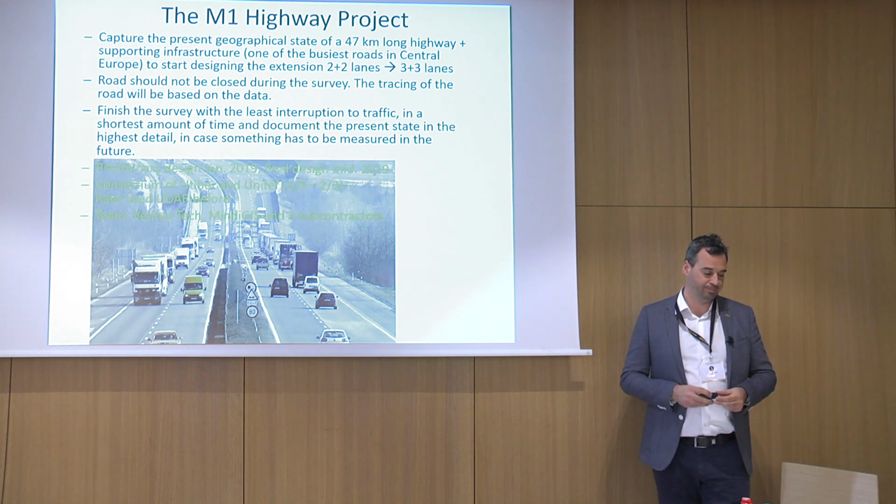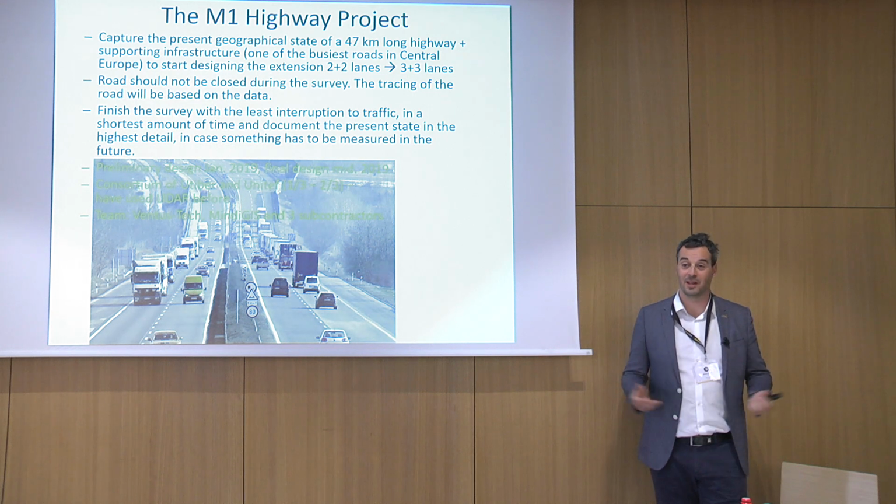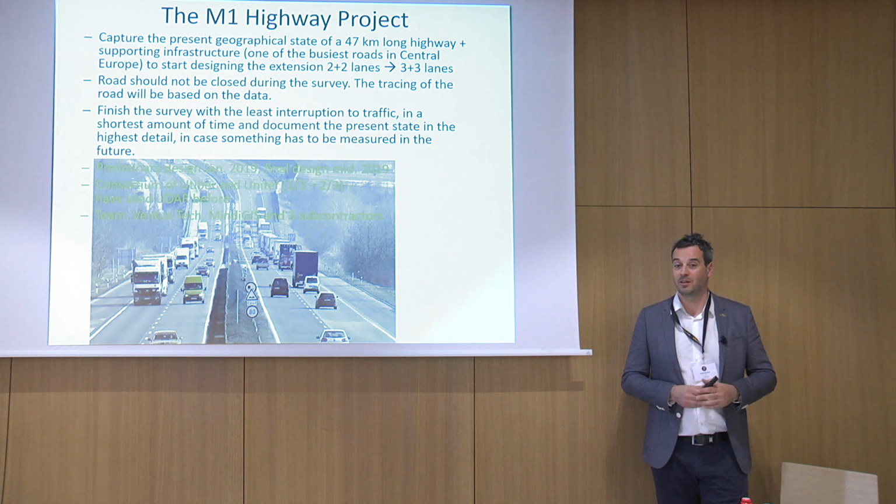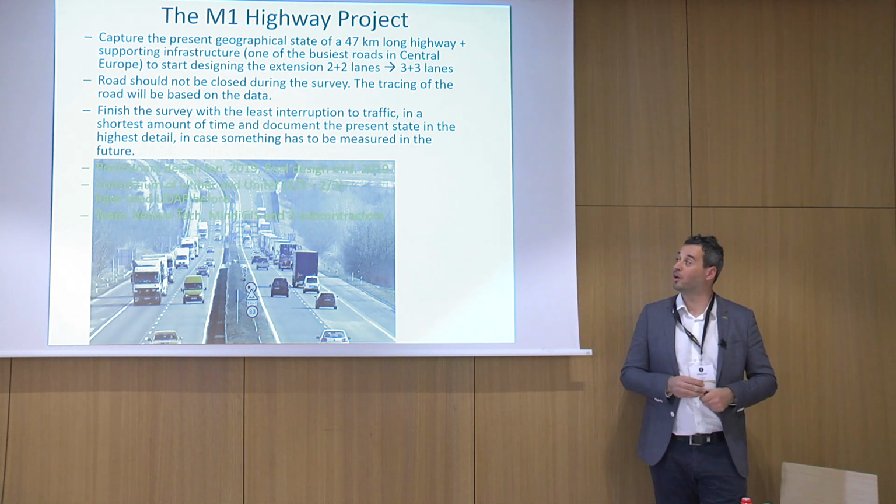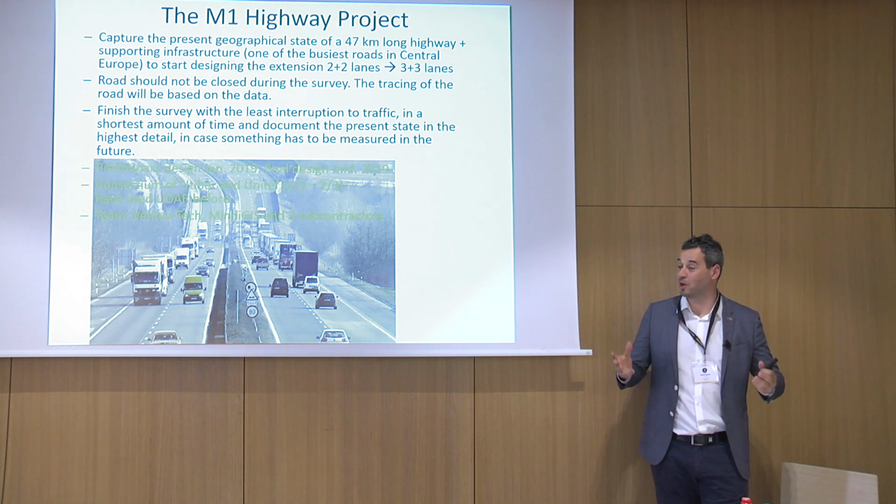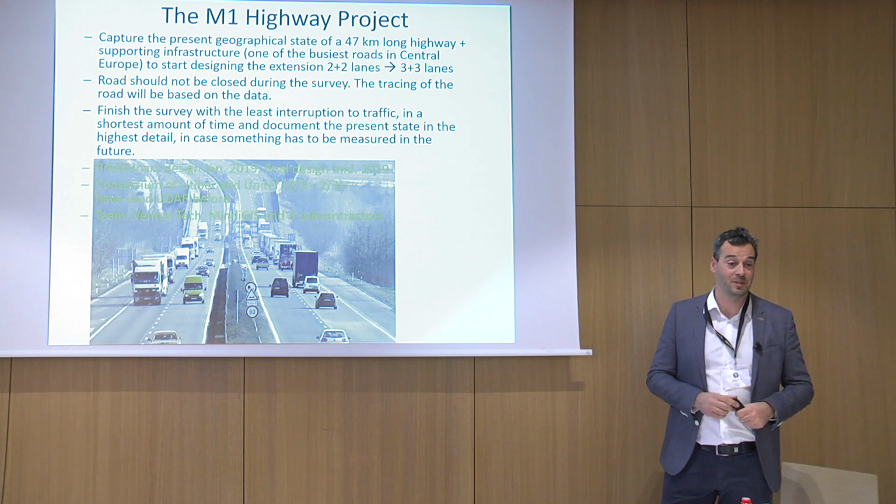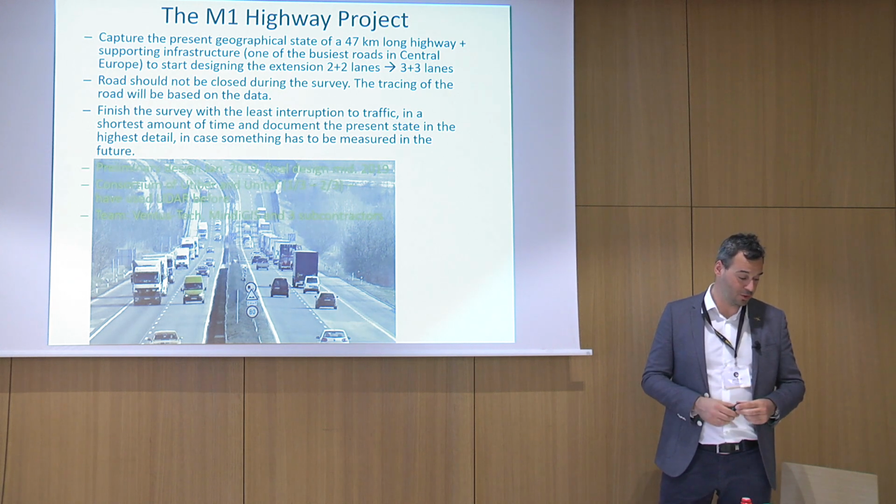What is also very special is that we have to do everything in a very confined timeline. There's European Union money going into the reconstruction, so there are very strict deadlines for both the design companies and also after that for the construction.